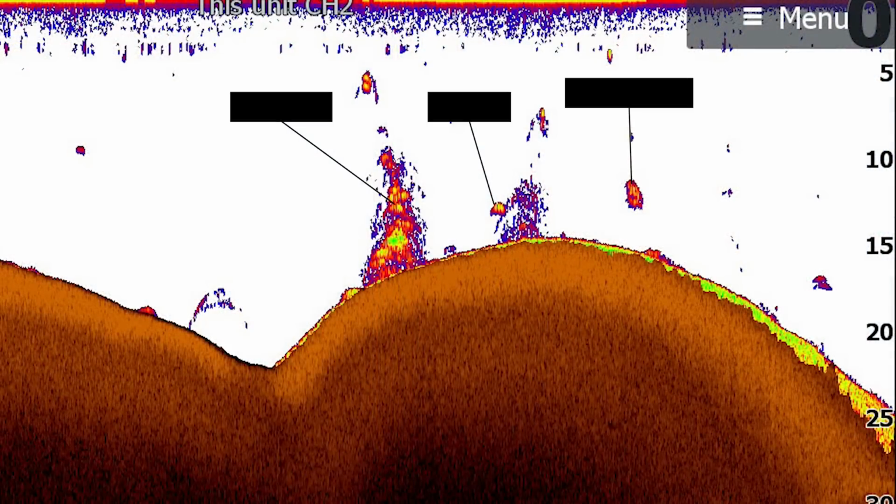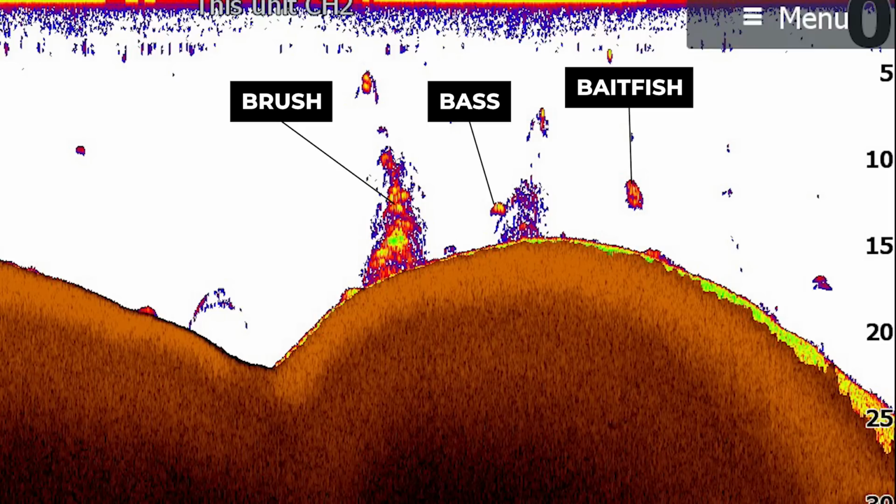Now at the same time, you might graph over a brush pile like this with 2D sonar and see some bass around it, but also see some shad in the exact same depth of that brush pile. If you see bait balls in the same depth as the brush, as well as some fish around there, you're almost guaranteed that you're going to at least put your bait around a bass.